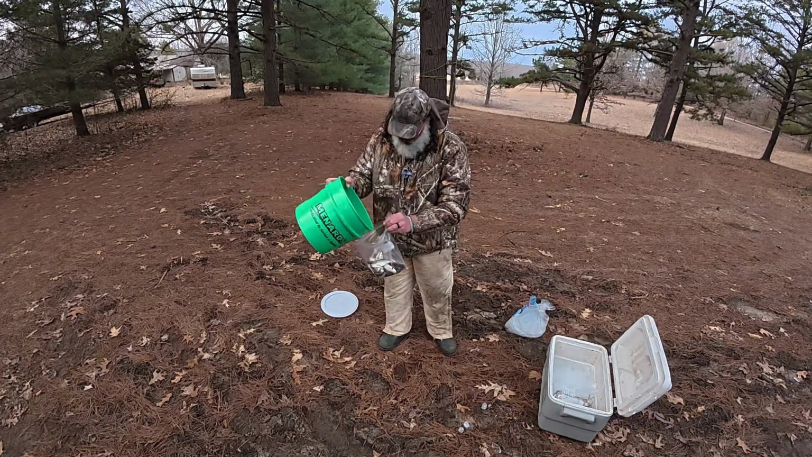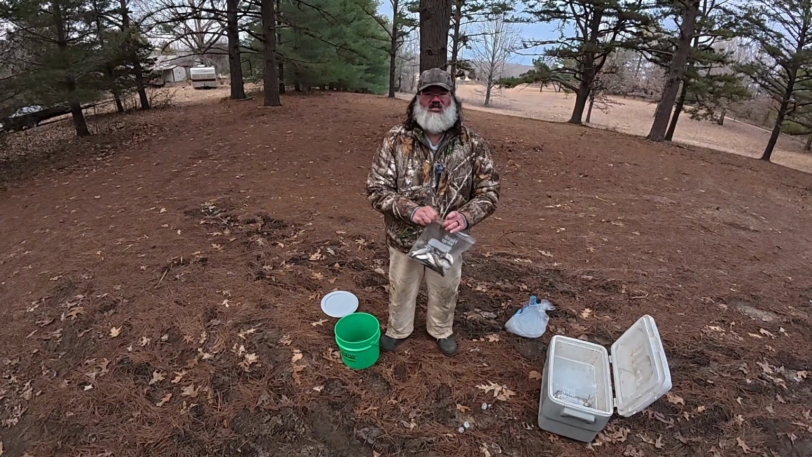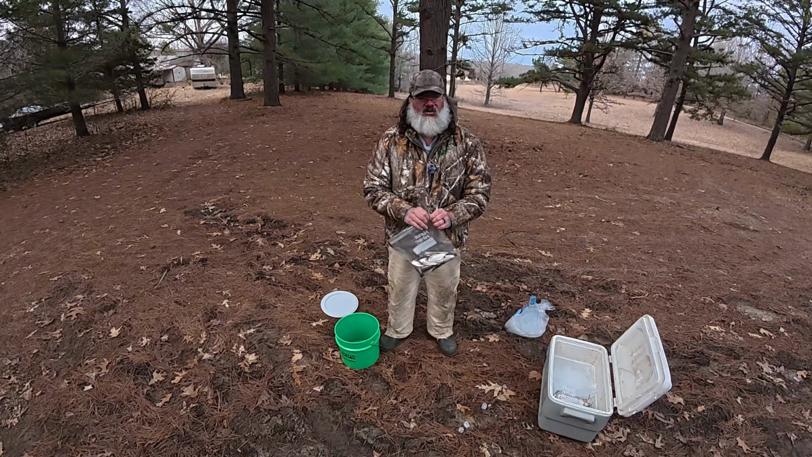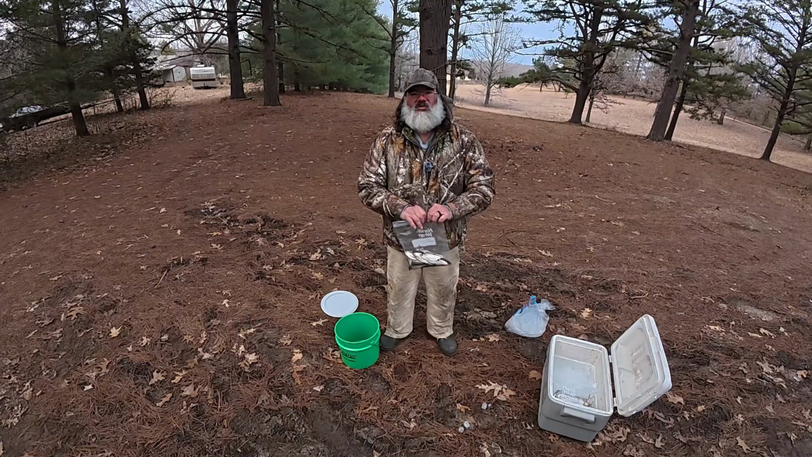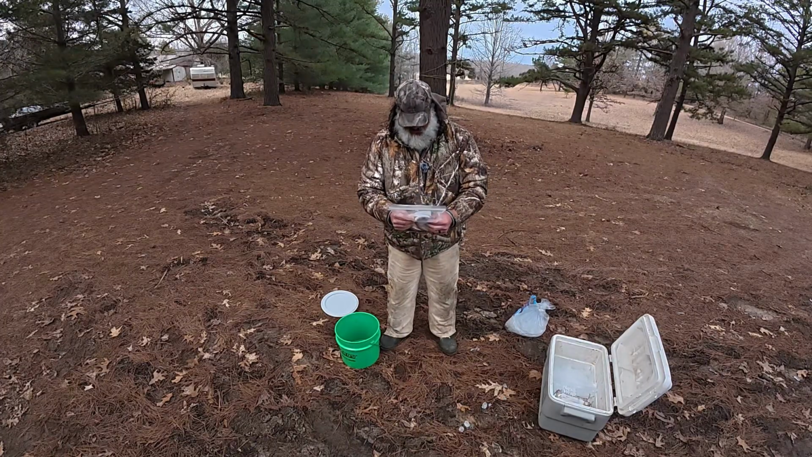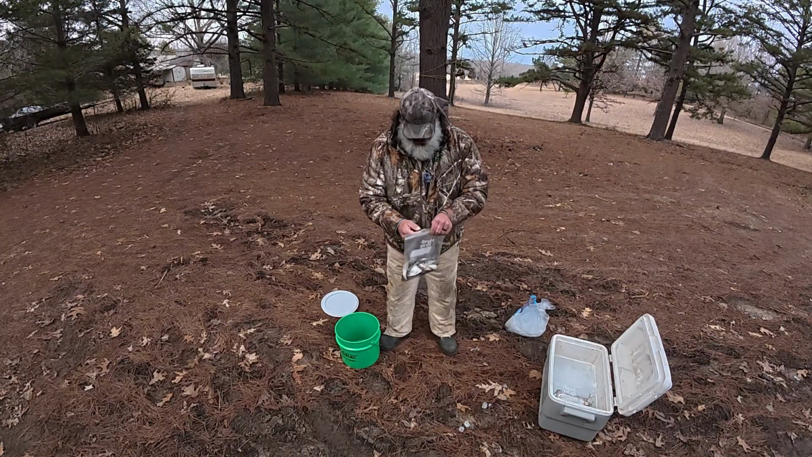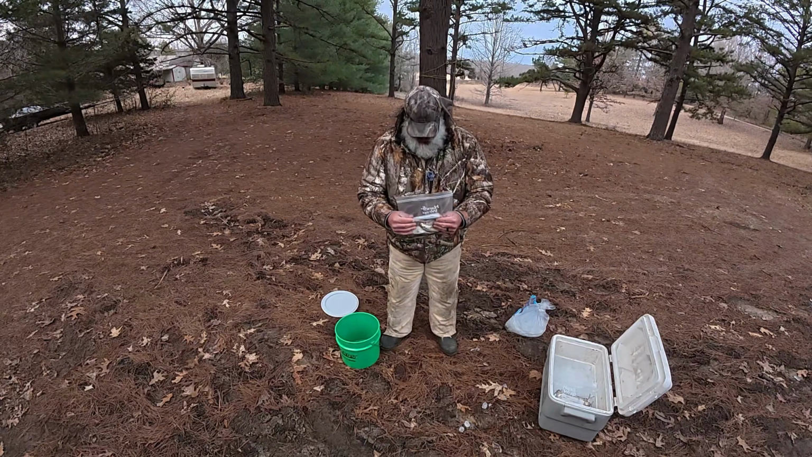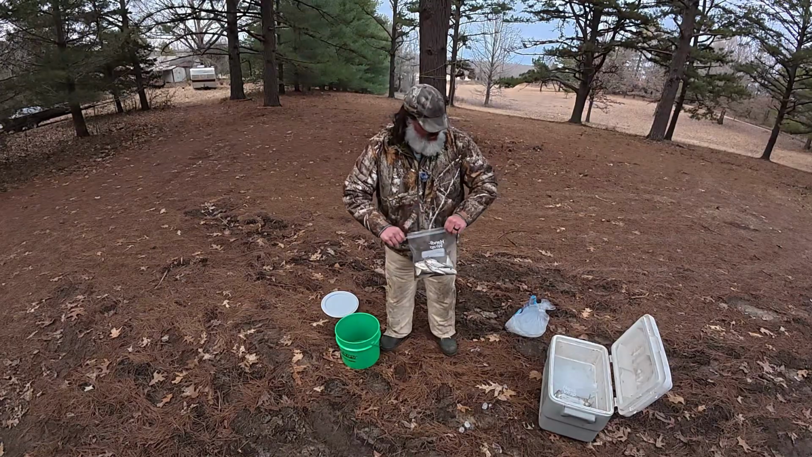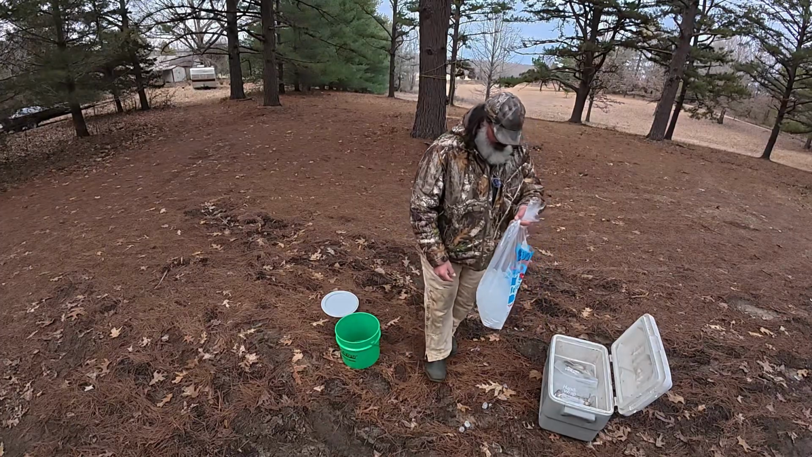Some people will take these shad and put them in the refrigerator for 3 or 4 days before they use them in the wintertime. They say that the shad the fish are feeding on are winter kill shad, and they ain't used to them being so fresh. Well, I just always like my bait to be as fresh as possible. That being said, like I said, everybody's got their own thing to do.